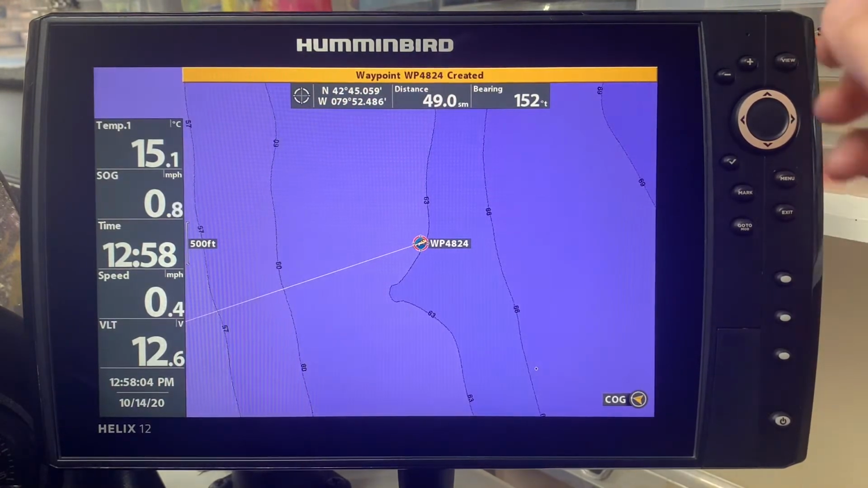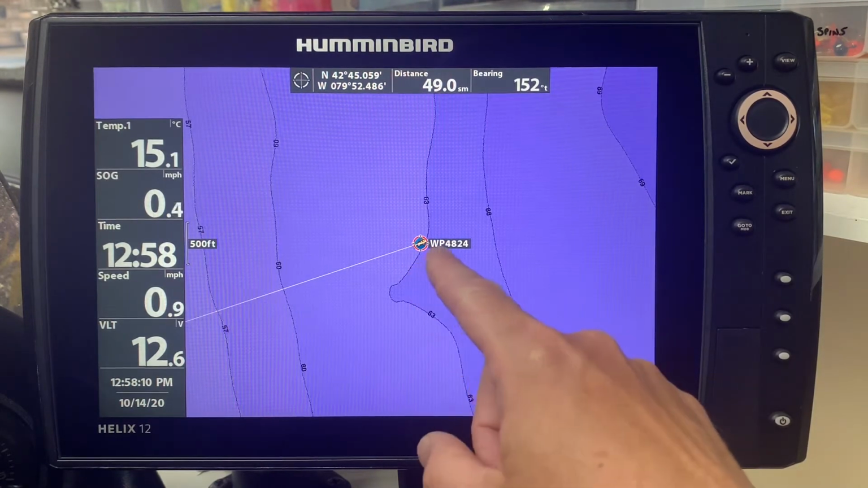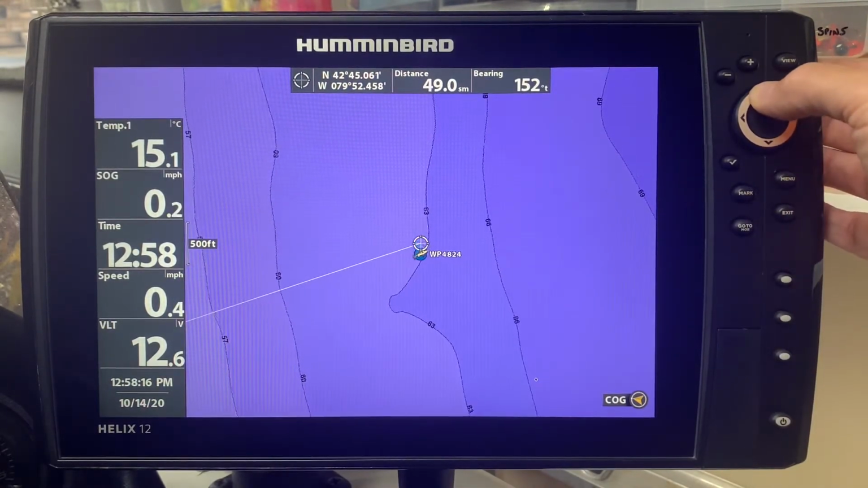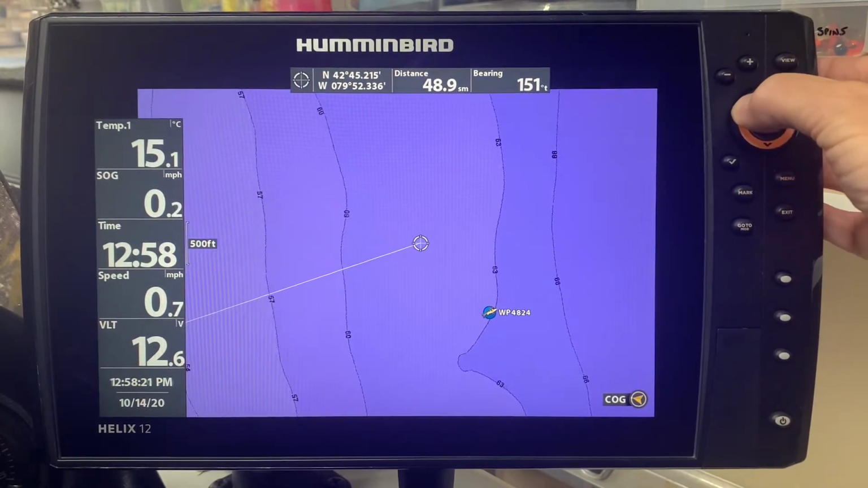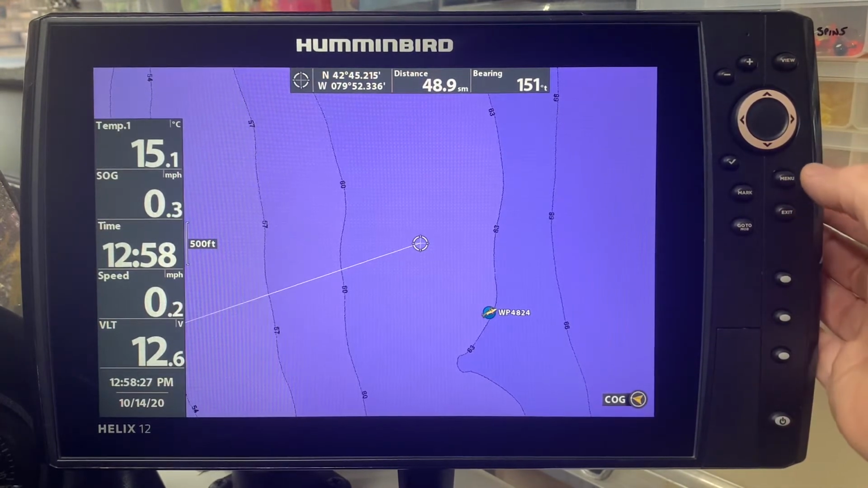And then when I look at the waypoint, instead of being saved as a blue circle, it is now saved as a perch. And I can continue that wherever I am saving waypoints. So let's say, for example, I'm just picking a random spot on the map. Let's say now I want to hit this as a waypoint because I've noticed that there's a rock pile there.